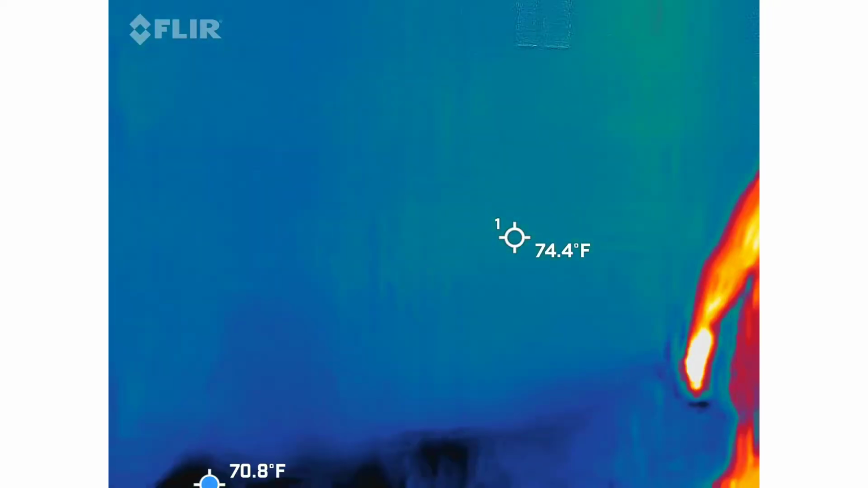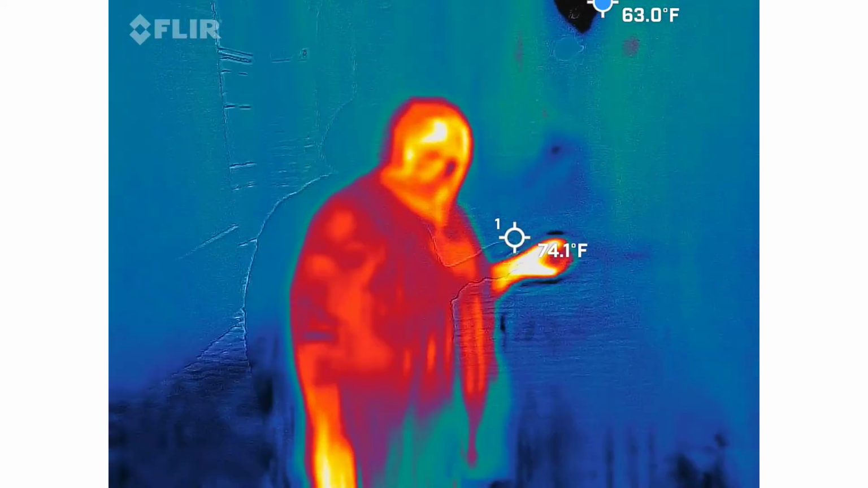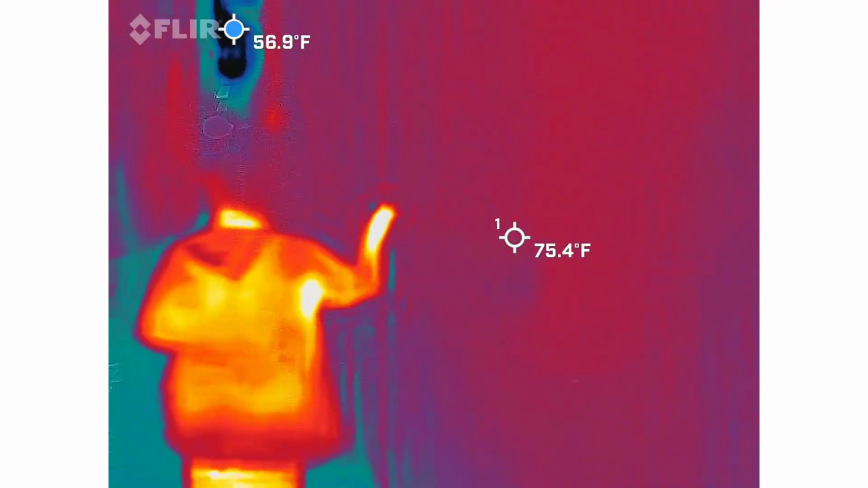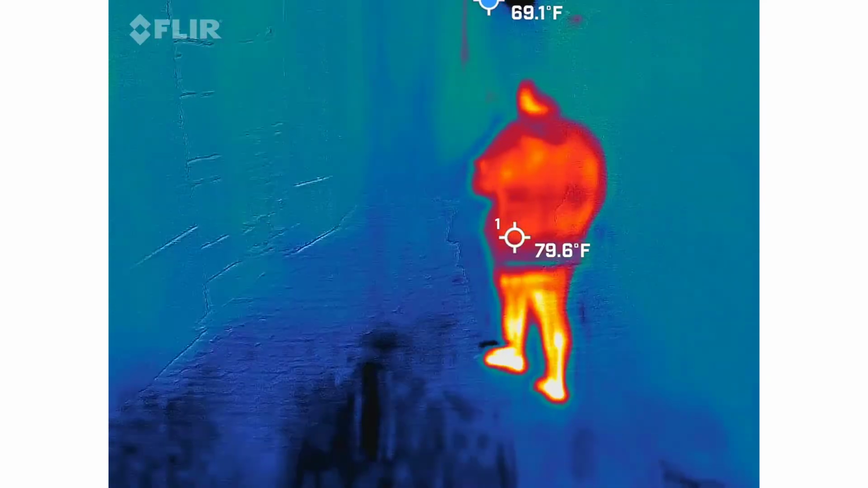Earthquake? Earthquake. I think that's what it is. Looks like a 6.8 on a night where I wasn't expecting anything. That's interesting. Mm-hmm.